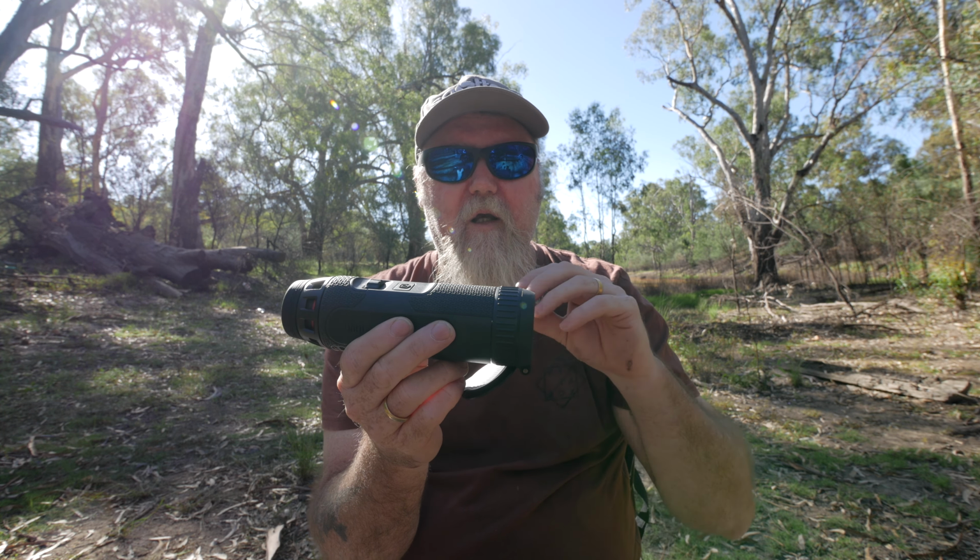Also now while you're recording, you can see all the functions. So if you're zooming in and out, what color palette you're in, all the icons and everything all stay on the screen and go onto the recording. So if you're watching your footage and looking back, and you're not sure of the distances or what settings you had, you can see it all.